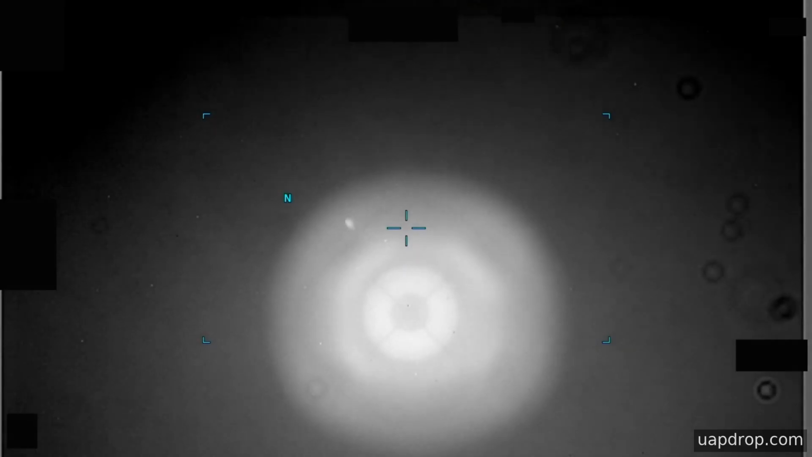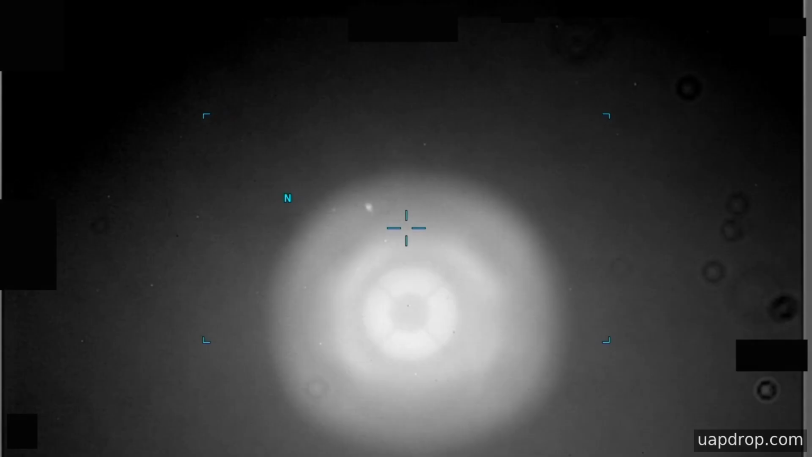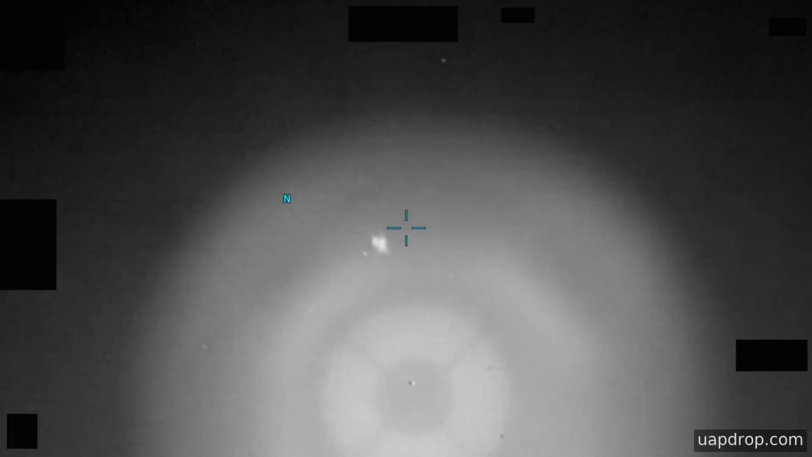The limitations of infrared imagery matter here. Thermal sensors record temperature contrast and can omit visual texture and color, while platform motion, atmospheric conditions, and range estimation uncertainties reduce the dataset available for firm identification, constraints that the reviewing office acknowledged in its summary.